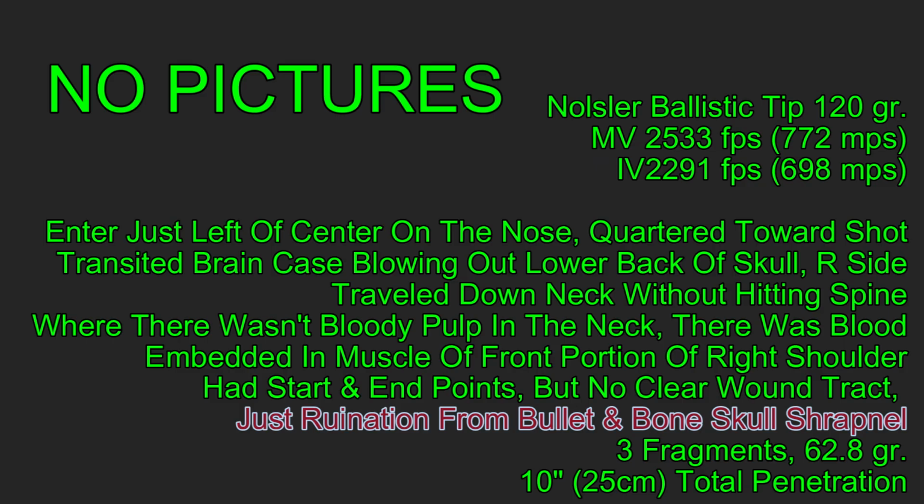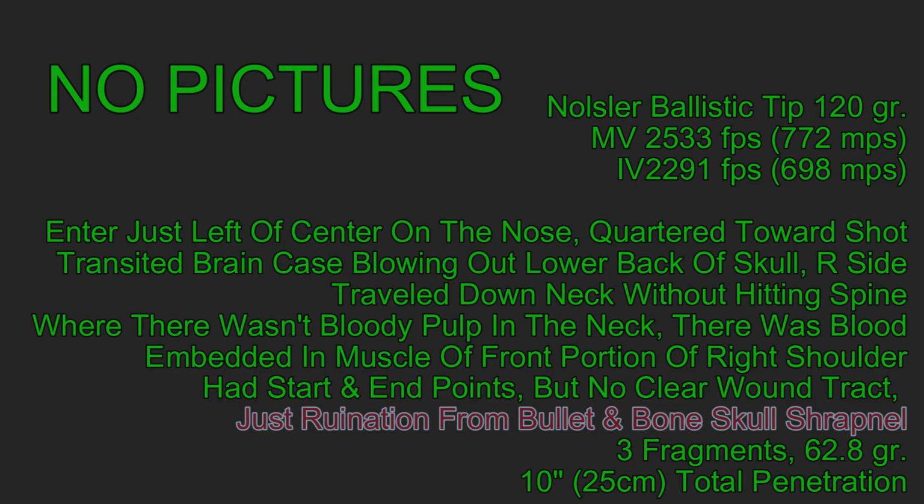There were multiple wound paths. I could not follow any of them. I don't know exactly what path the bullet took. I had the start and end points, and that was it. I did recover the bullet, 3 fragments coming in at 62.8 grains with 10 inches of penetration.